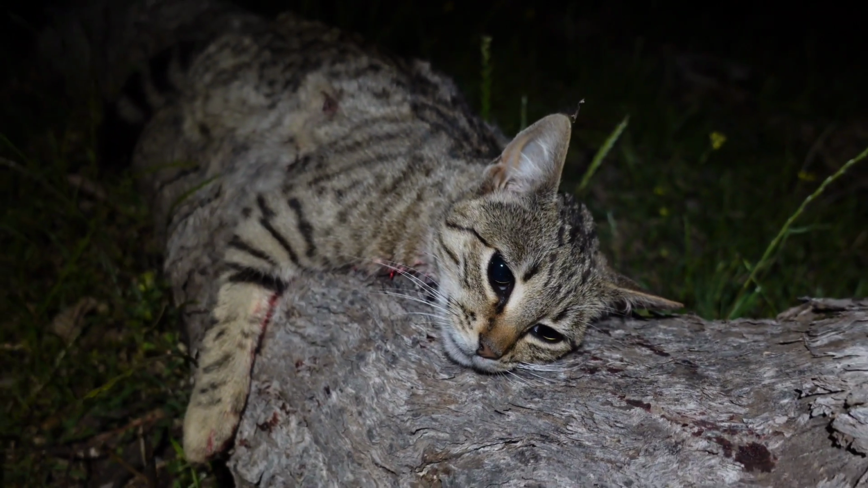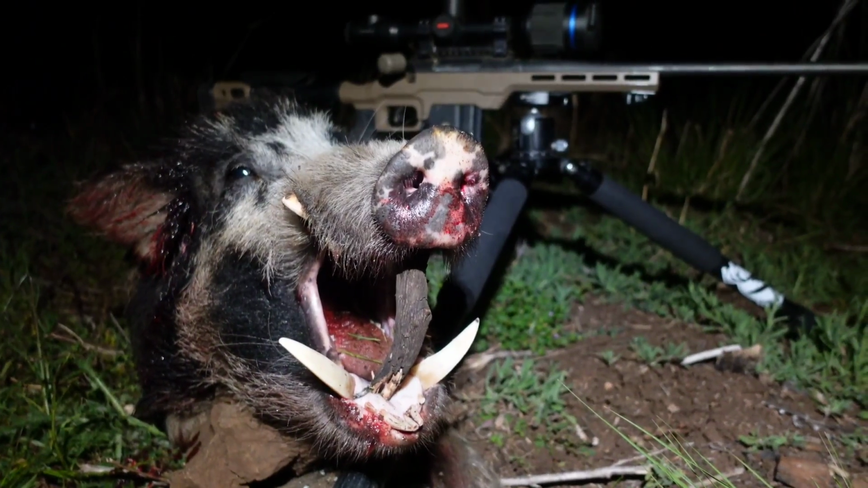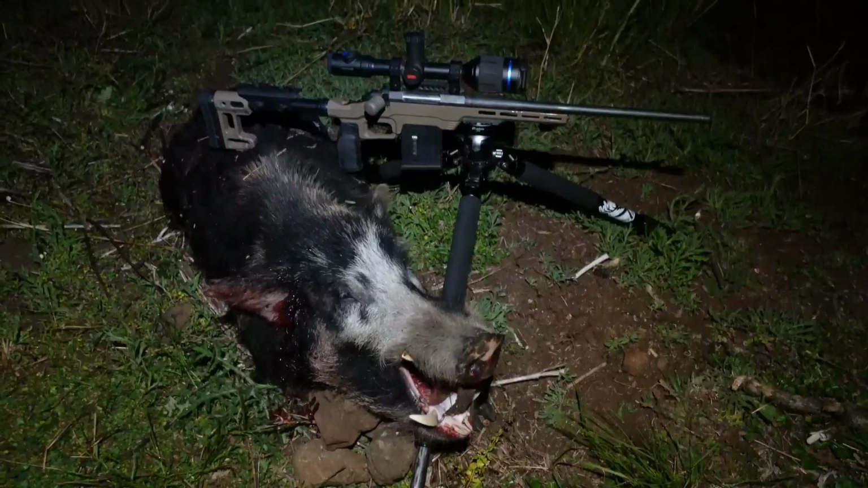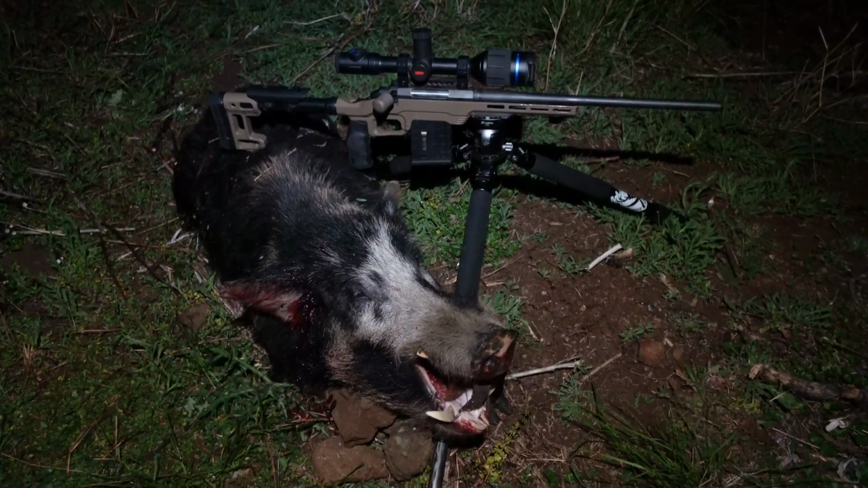Another feral moggy down. No complaints with that. Last paddock for the night, and I'm about 250 metres from the house. Have a look at this brute. They don't get this big by being stupid. This pig just laid down doggo in front of me, recorded on the thermal. Check it out.